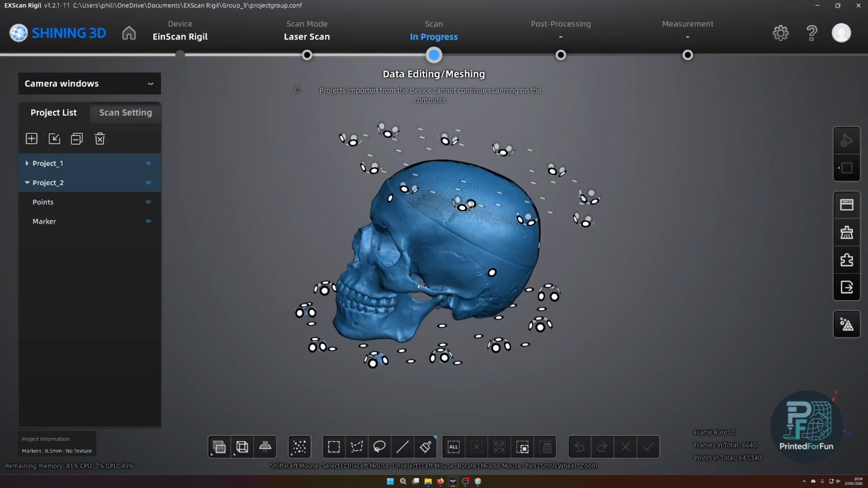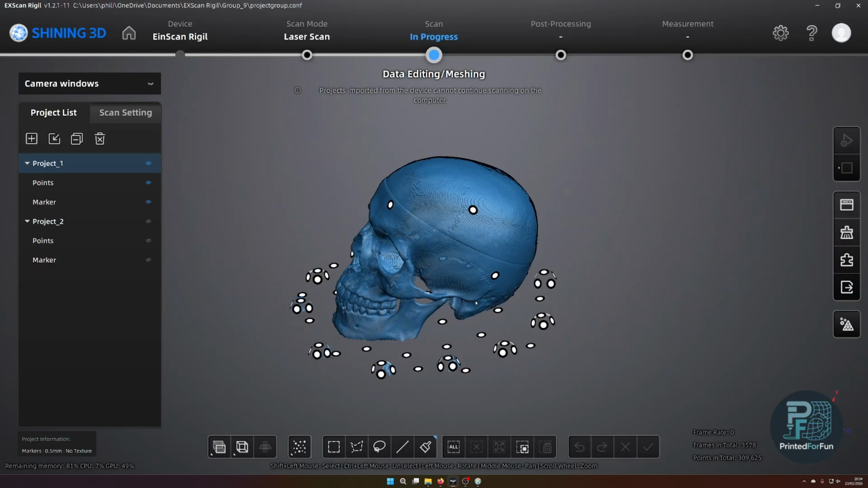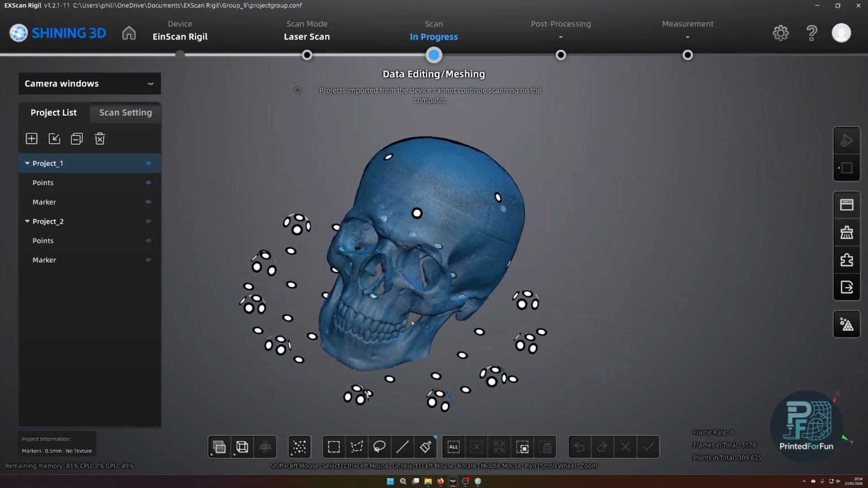I haven't encountered this behavior in other scanning software. I would say this is maybe a bit of the optimization done for high-end PCs on the Shining 3D side, whereas other companies may focus a bit more on consumer-grade hardware. So with top-tier hardware, it may not benefit anymore.